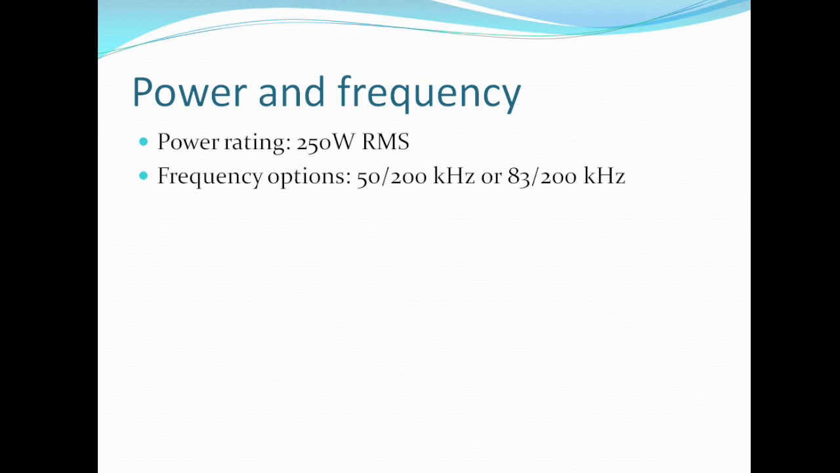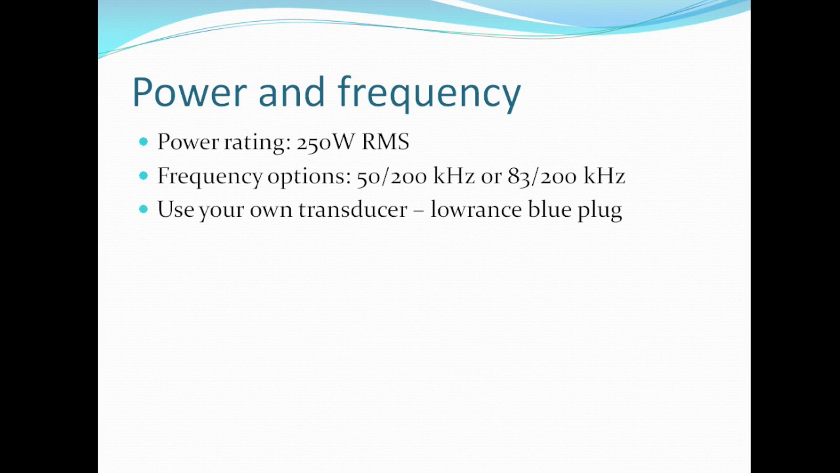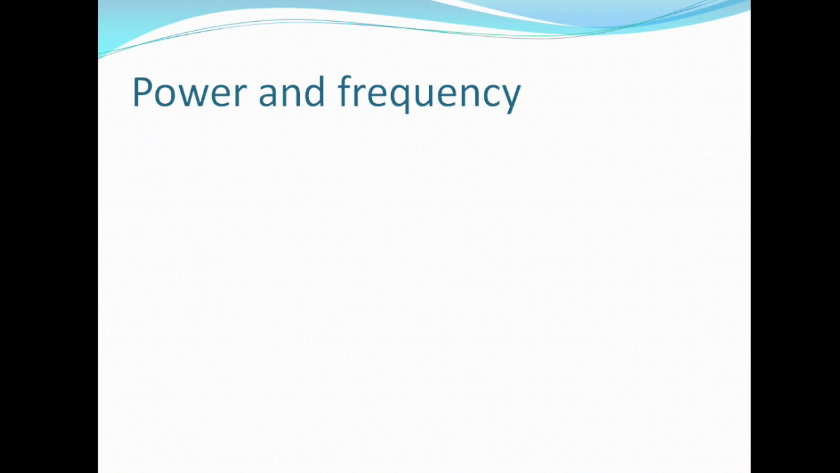There are two frequency options for transducers that come packaged along with the HDS-7. You can either go for 50 or 200 kilohertz, or a combination of 83 and 200 kilohertz. You can also use your own transducer. There is an option to buy the HDS-7 without a transducer included, and the Lowrance blue plug transducers will fit in these units.